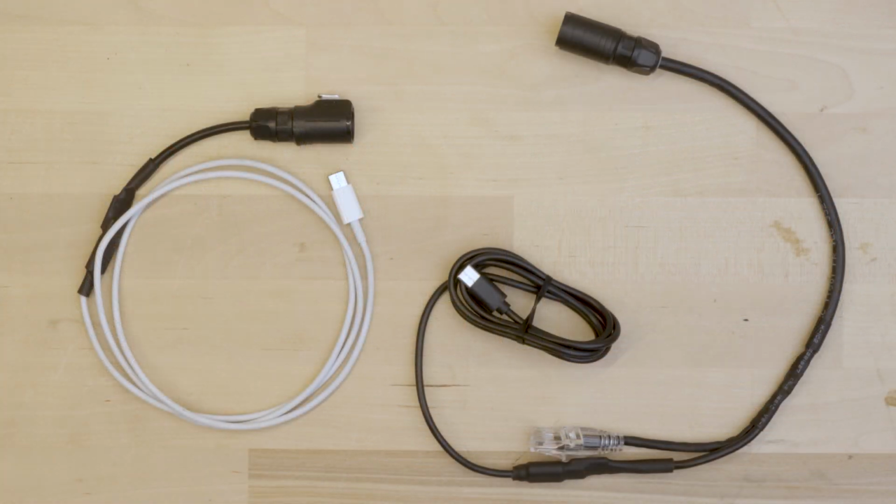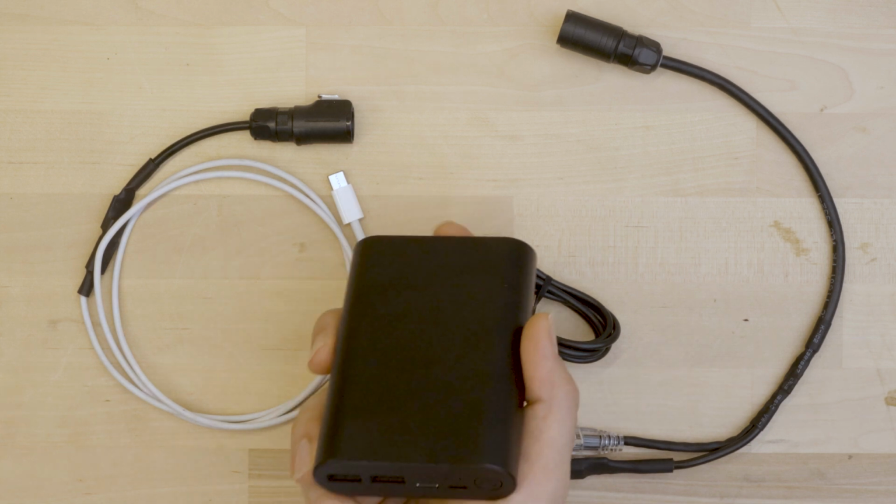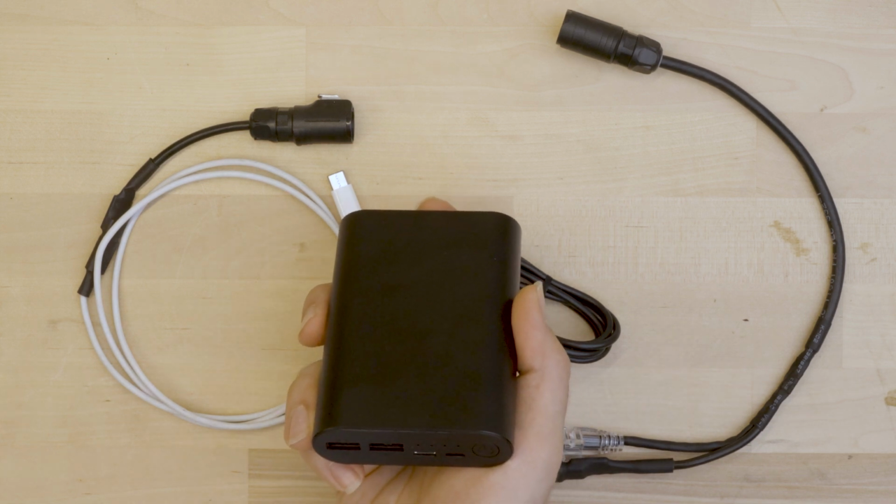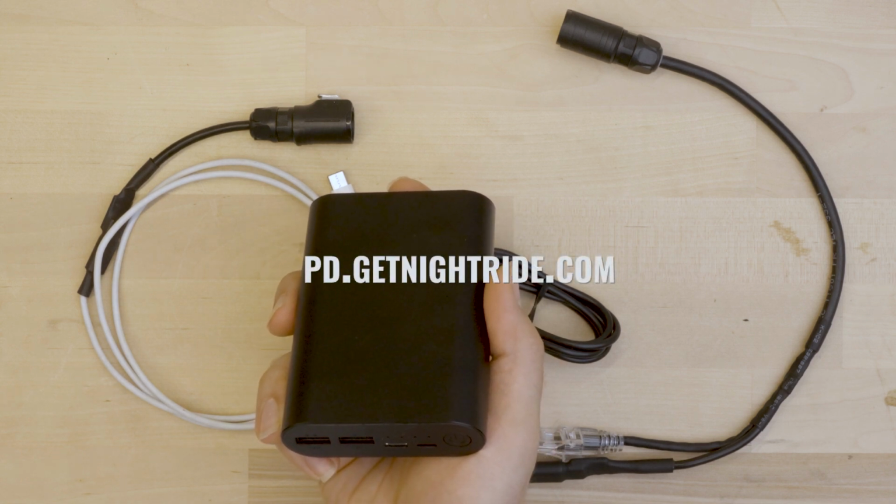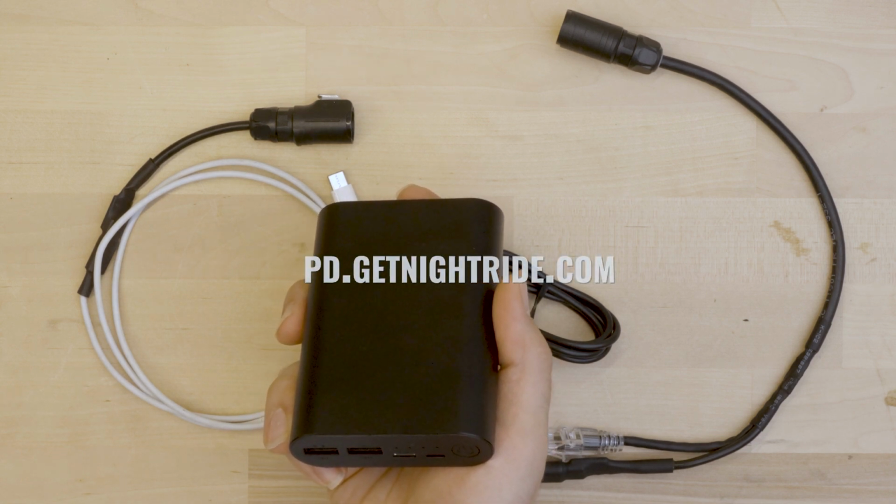For folks who would like to use the Trailblazer off the vehicle, we offer 2 types of proprietary cables to connect the hood-mounted NightRide Trailblazers to a power delivery PD power bank, which you can purchase online. Check out pd.getnightride.com for an Amazon wishlist of power banks.